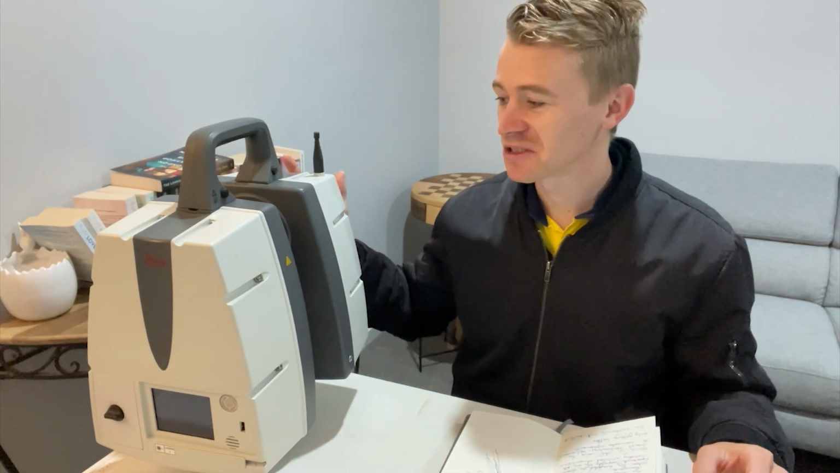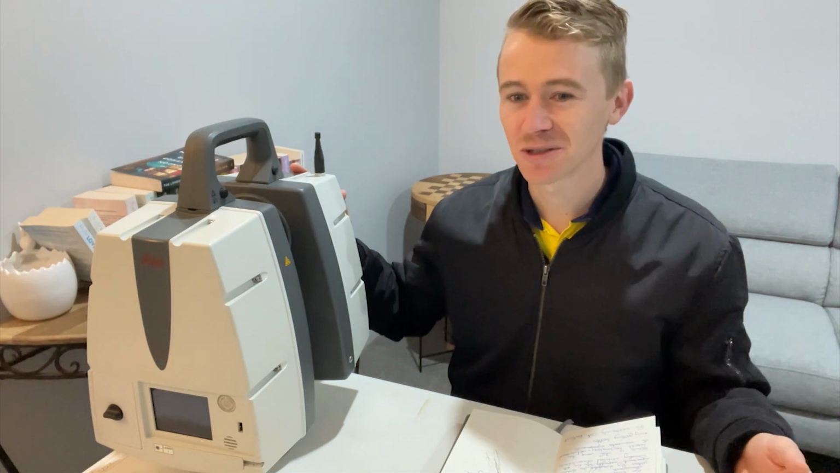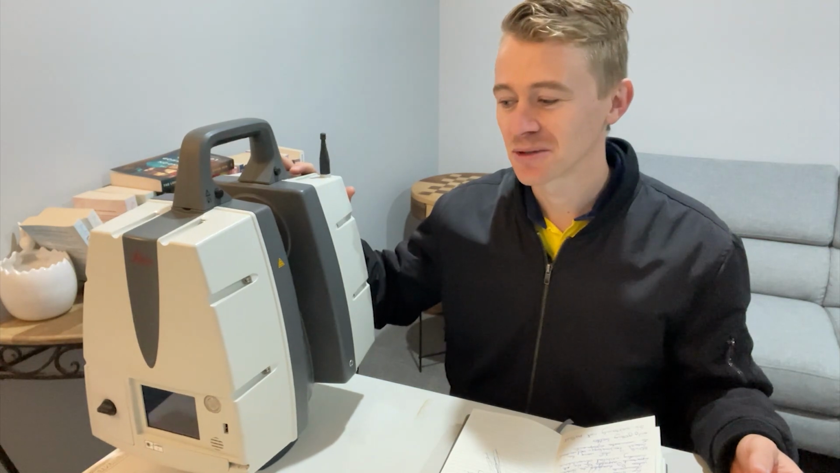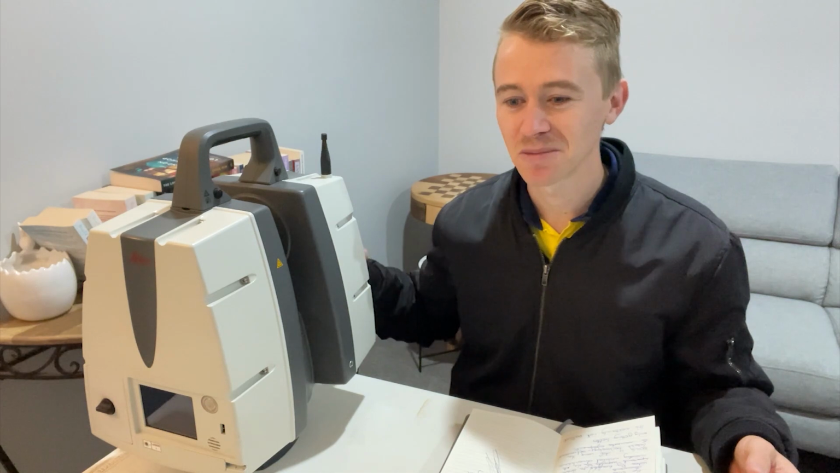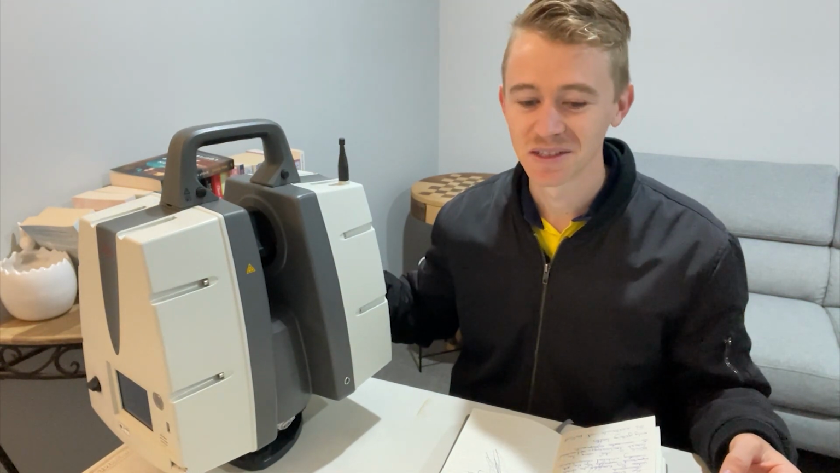So this technology is changing quite a lot, but it's been around for quite a while now, particularly terrestrial laser scanners. And those who have been in the industry for a long time really valued people with the evolution of this technology as it improves.